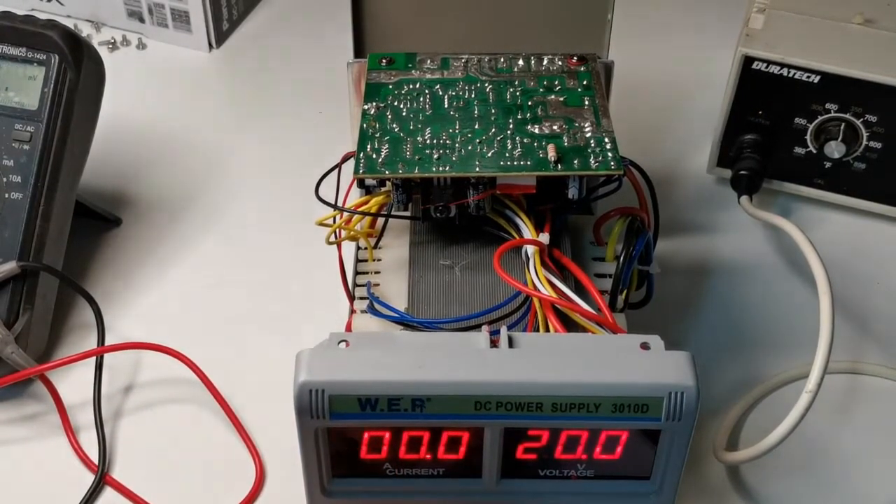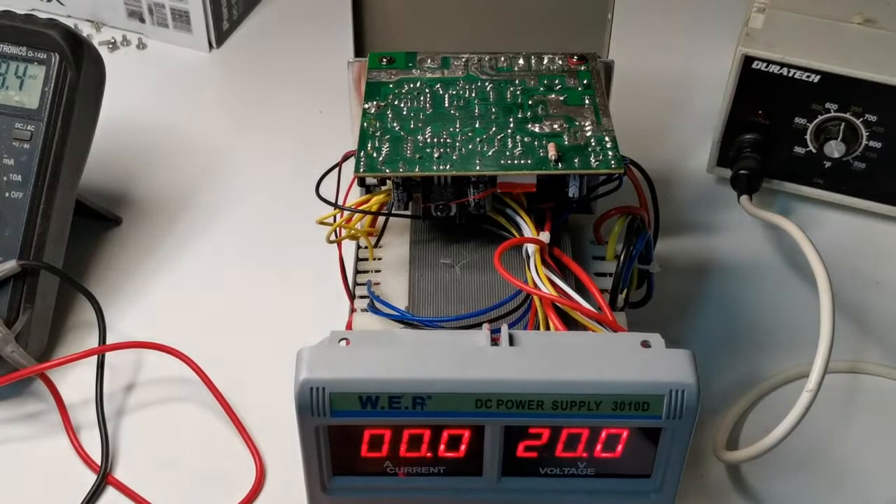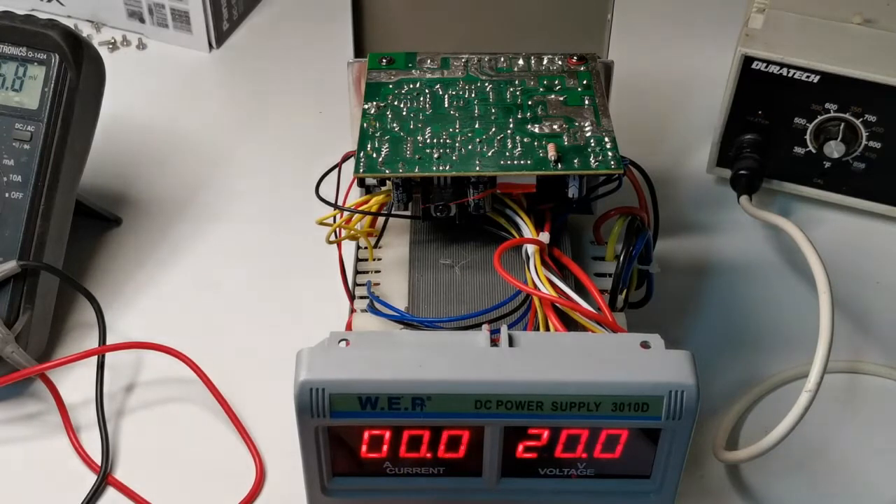With enough current, when you drop the current all the way down to 0, it causes the CC to turn on.